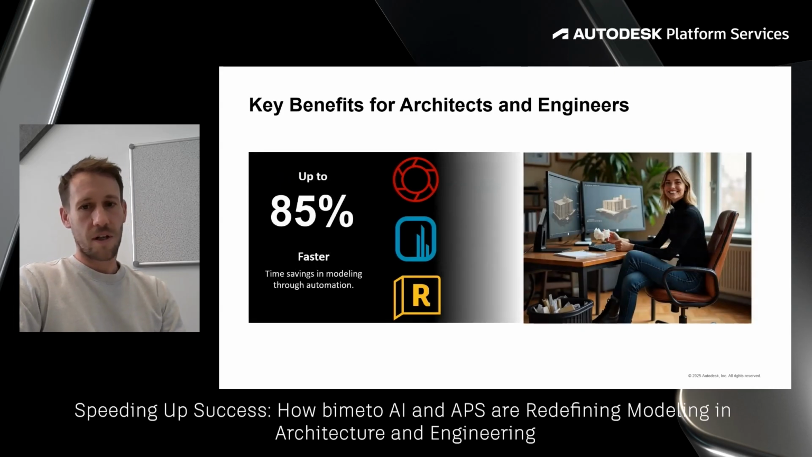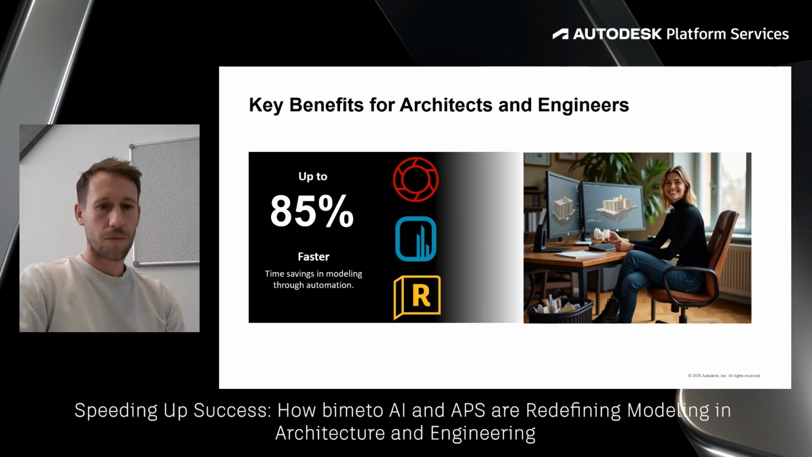To put this in numbers, this solution delivers up to 85% time savings in modeling through automation throughout the whole process. This isn't just incremental improvement, it's a transformative change in how as-built documentation can be approached and executed.